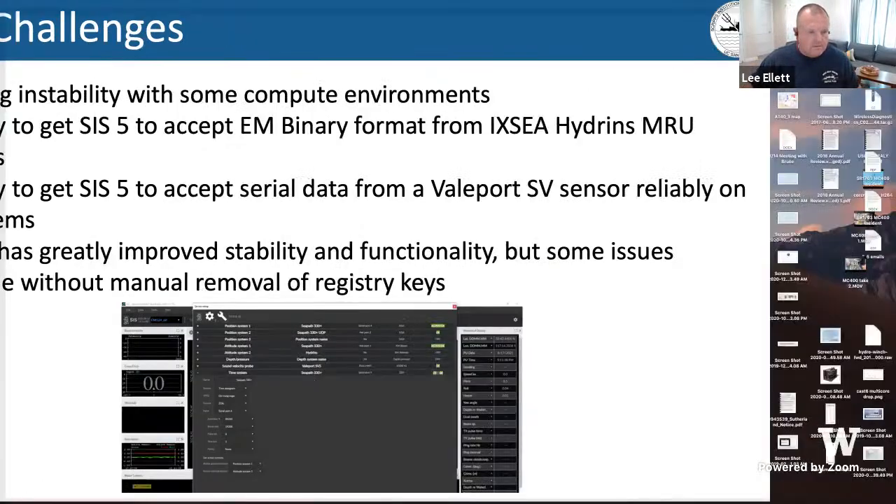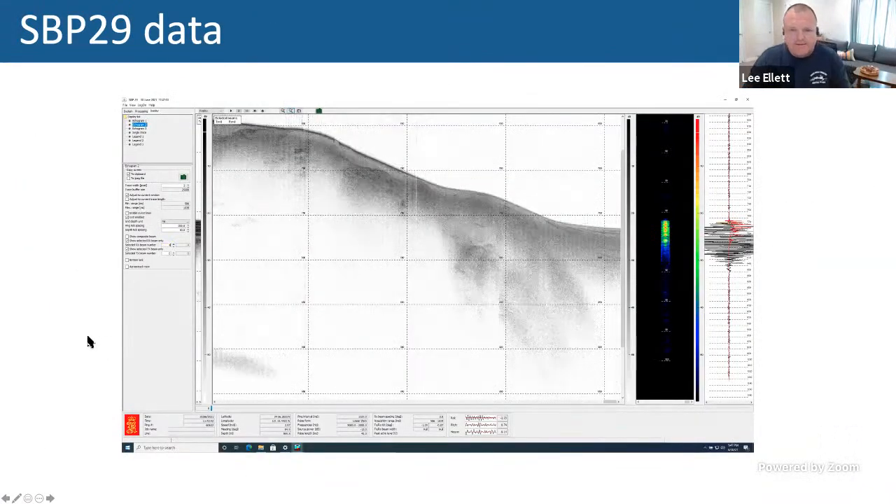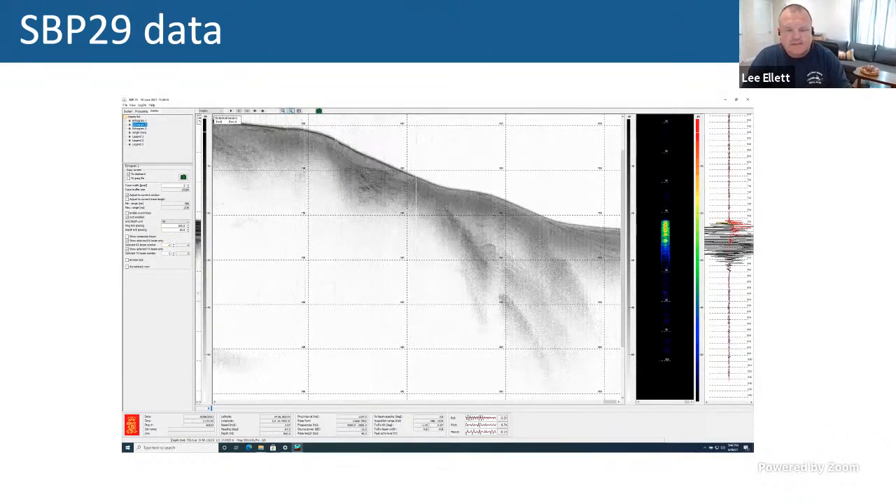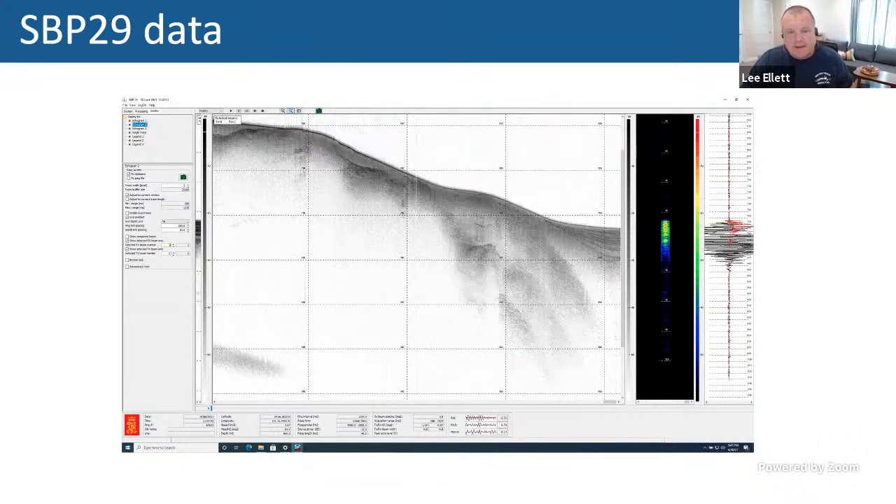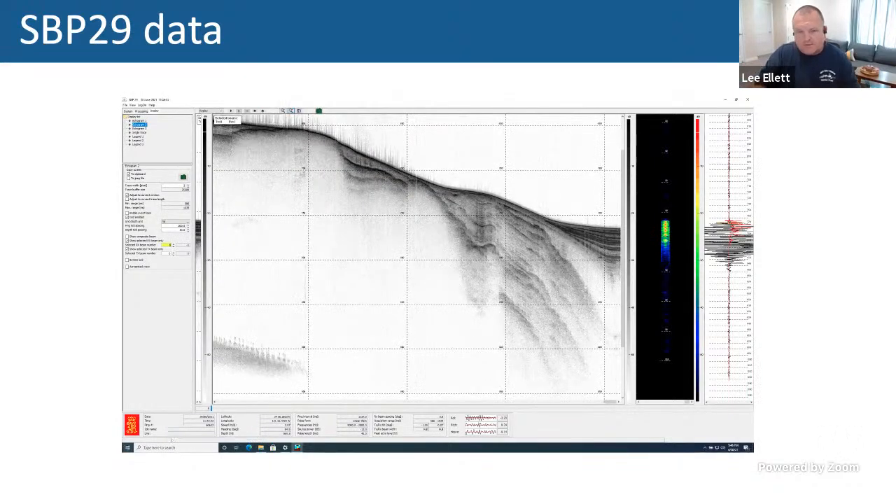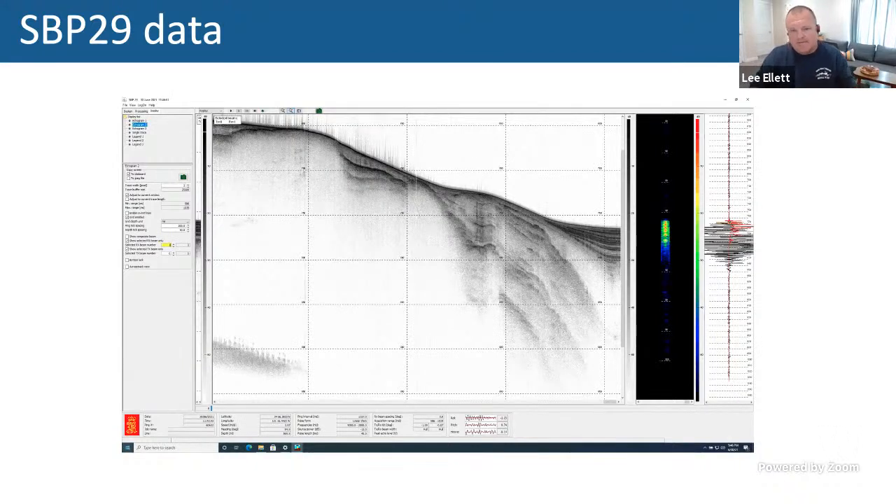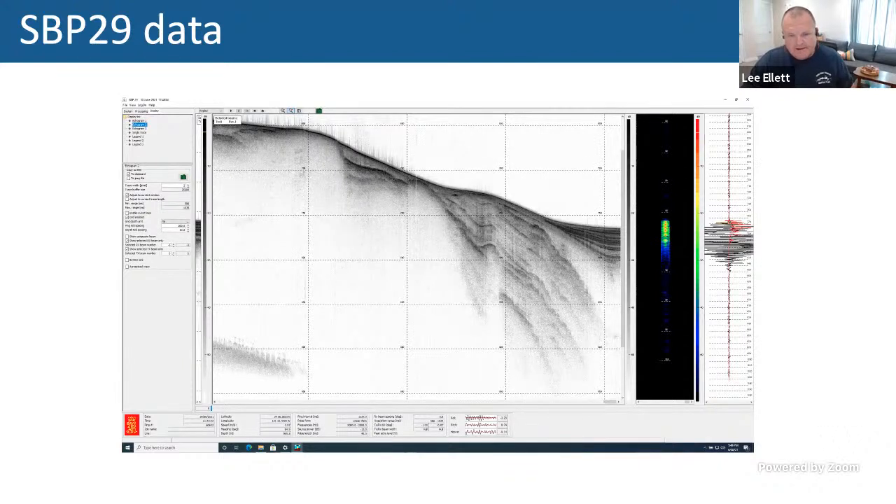I've got one more slide. You should see the GIF. This is of the SBP29 data, cycling through the beams. The multi-beam aspect for the sub-bottom profiling is very powerful. It's pretty cool. You can see as you're going, this is sweeping port to starboard, and you can see out of plane features. And that's been pretty exciting to the users.